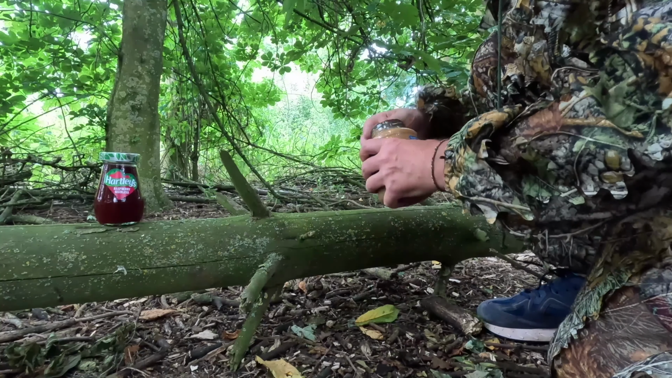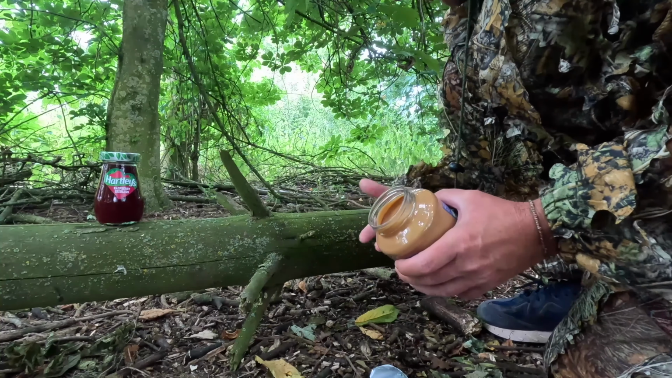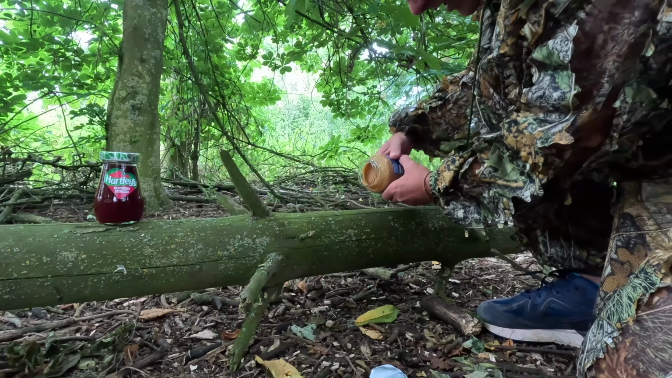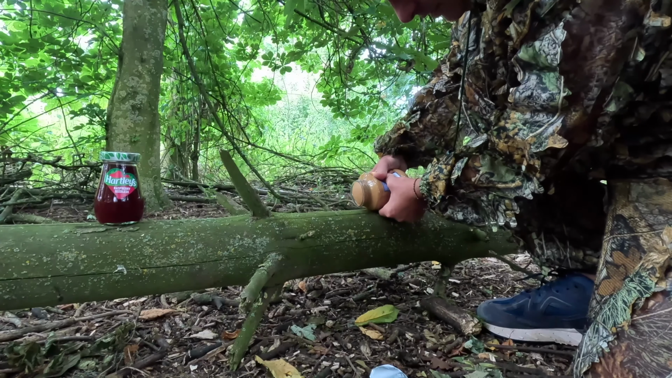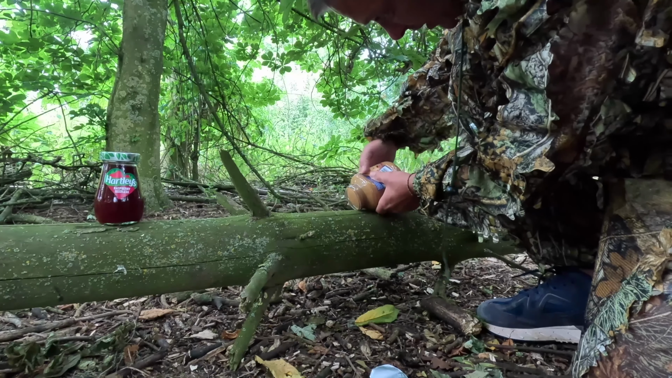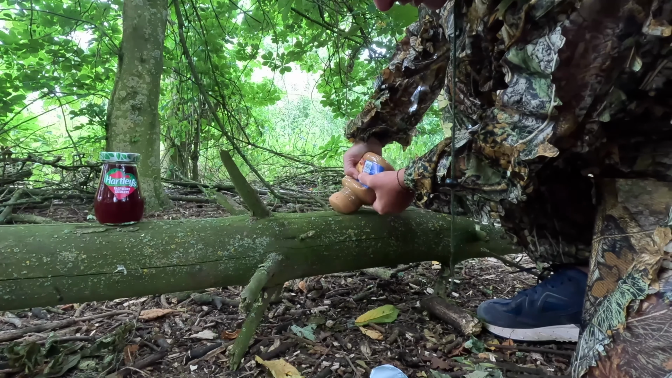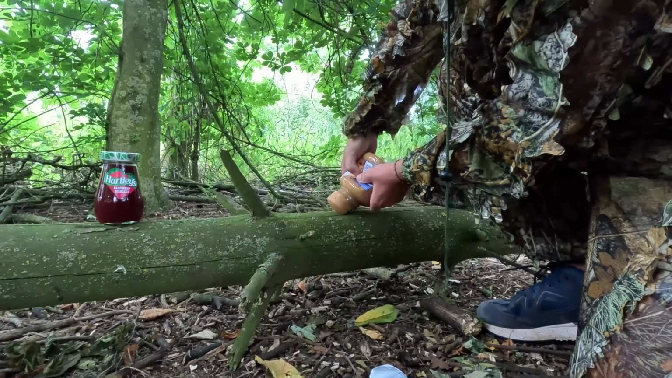So let's start with the peanut butter. I'm just hoping this is all going to come out without me actually having to touch anything or get a knife or fork out. I certainly aren't touching the food because I don't want to contaminate it. I don't want my scent on any of the food. It's going to be a lot of peanut butter, isn't it? Look at this. Okay.